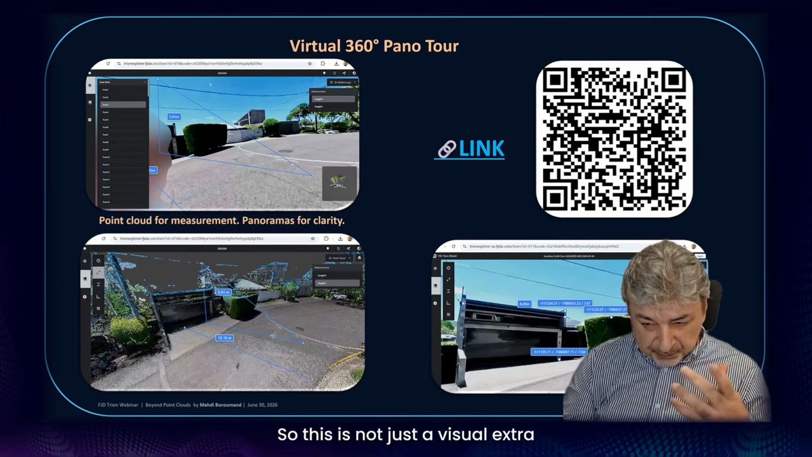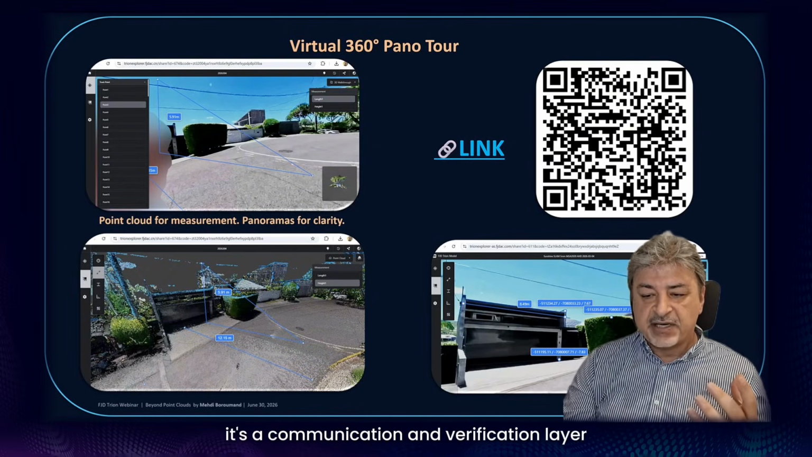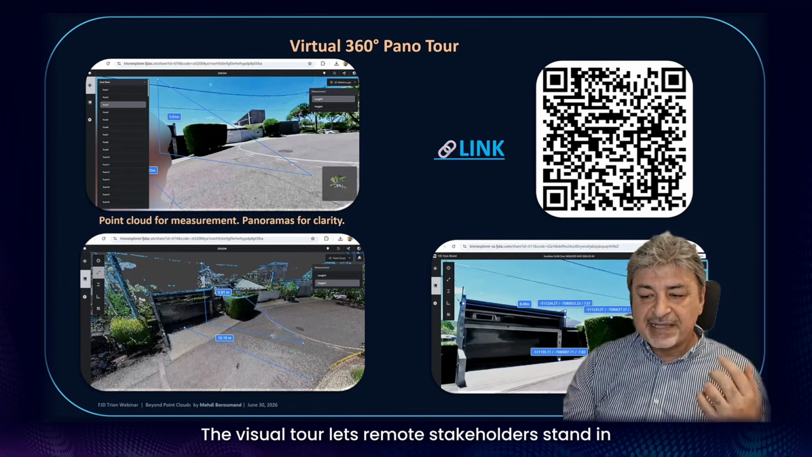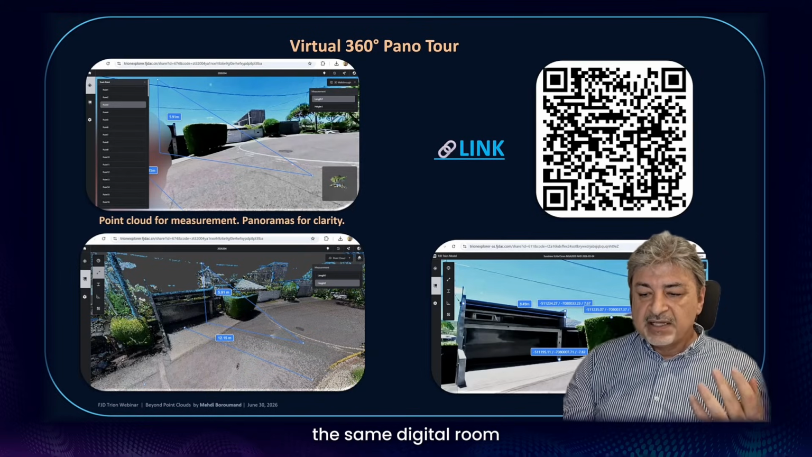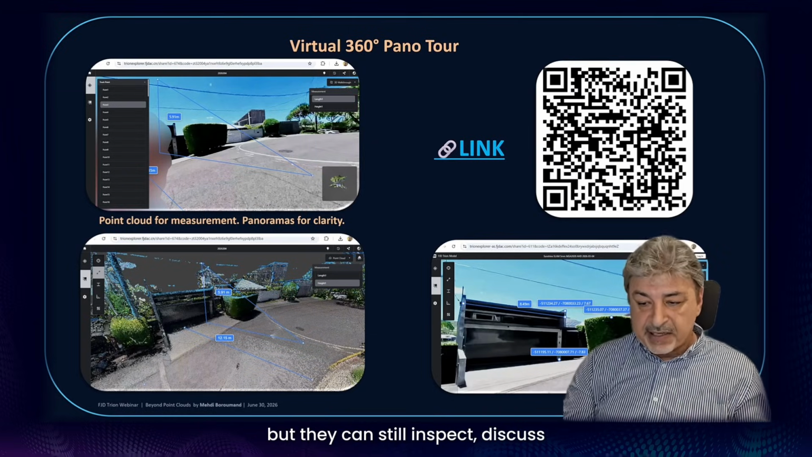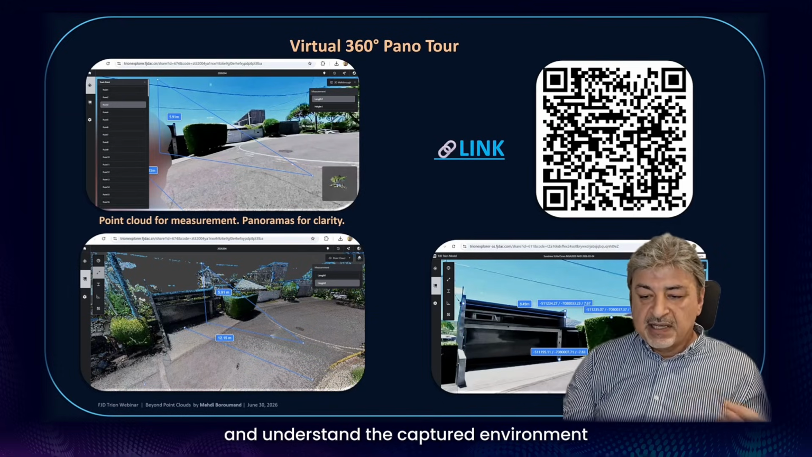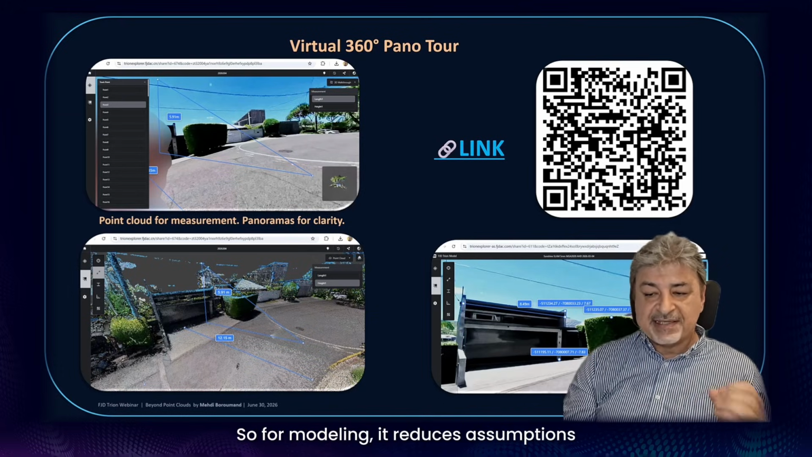So this is not just a visual extra, it's a communication and verification layer. The virtual tour lets remote stakeholders stand in the same digital room. So they may not be on site, but they can still inspect, discuss, and understand the captured environment. So for modeling, it reduces assumptions.